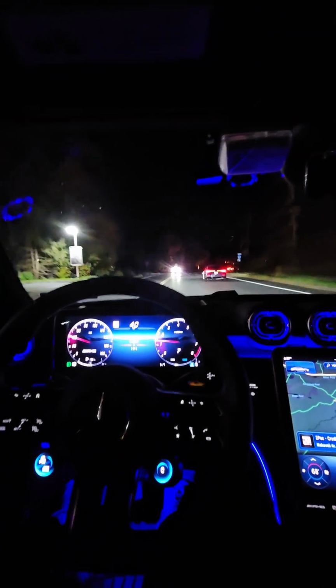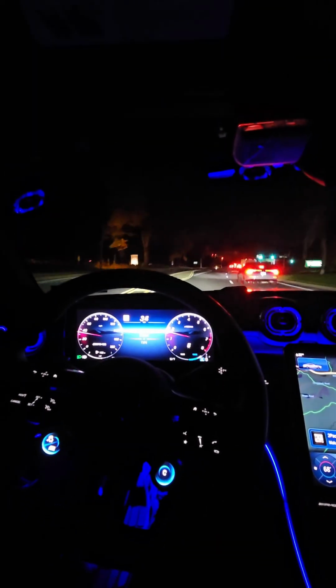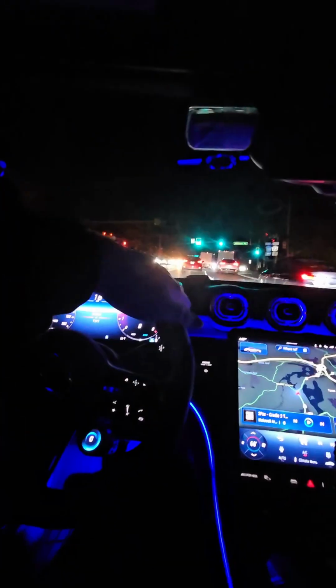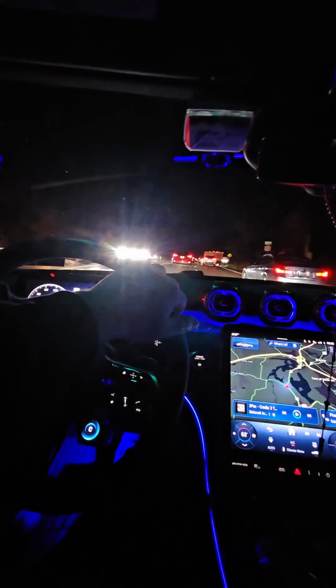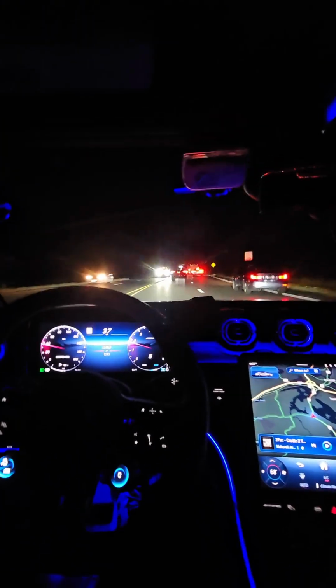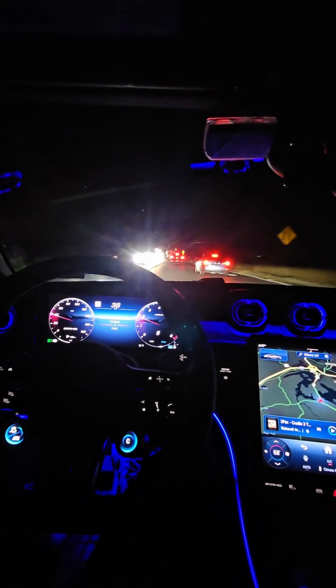Right? So it's kind of like that. Yeah, man, I really like this car. It's all-wheel drive, right? It doesn't come with race mode and drift mode from stock, but I could literally buy it on the app for $250 or whatever. I'm gonna do it at some point. I just got the car, so I don't need to do all that crazy stuff right now. But in due time, I'll get it.